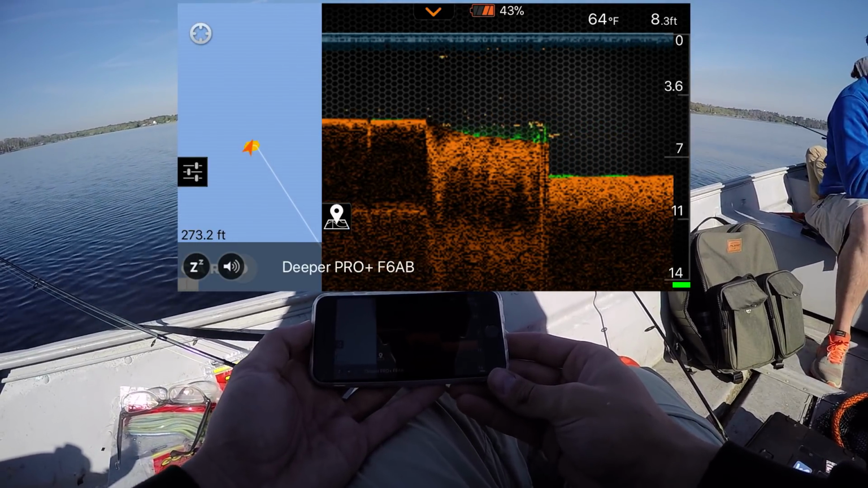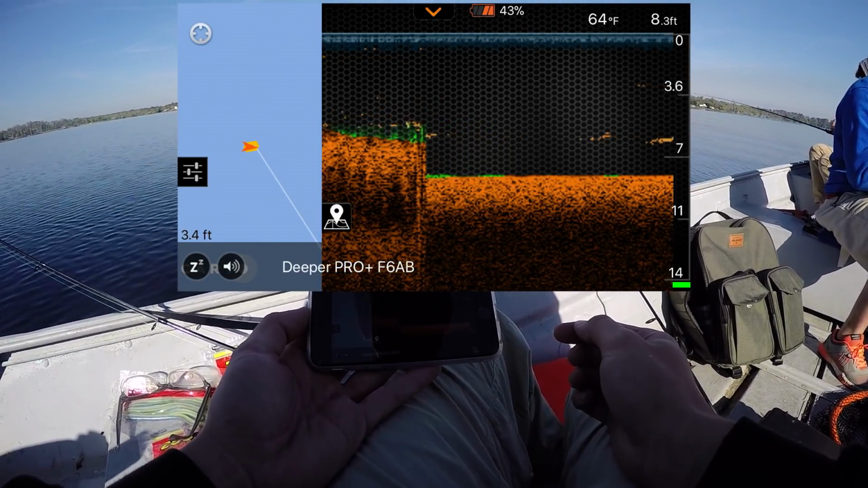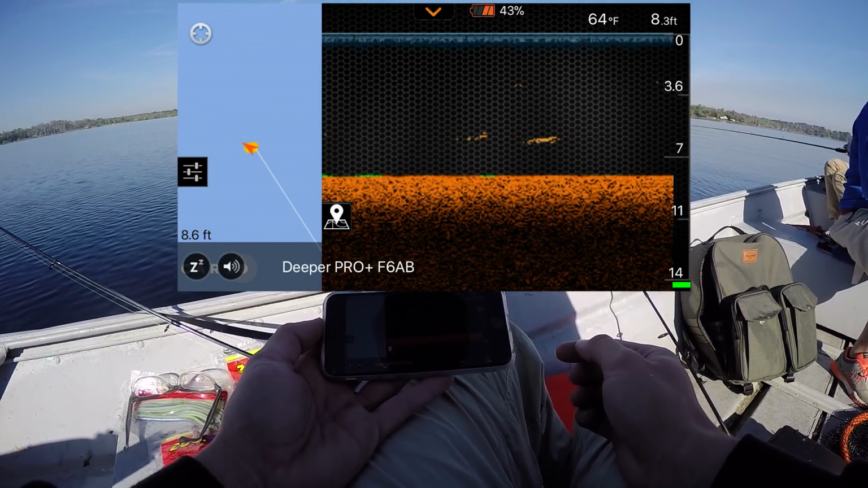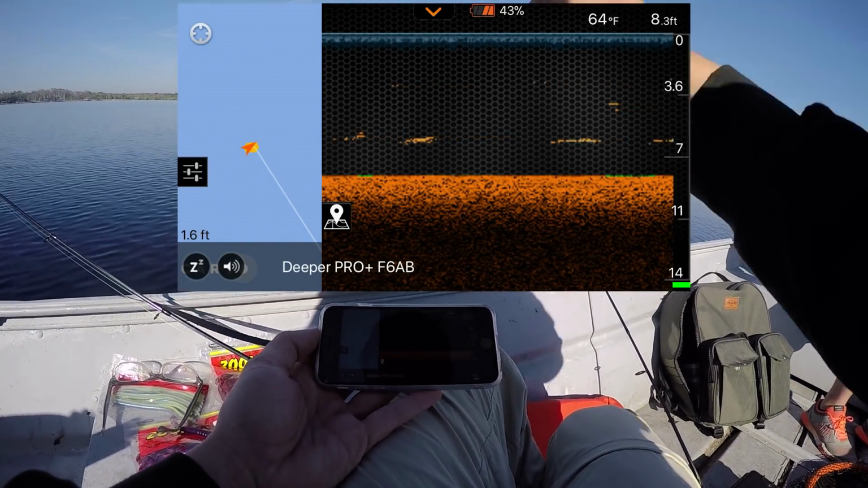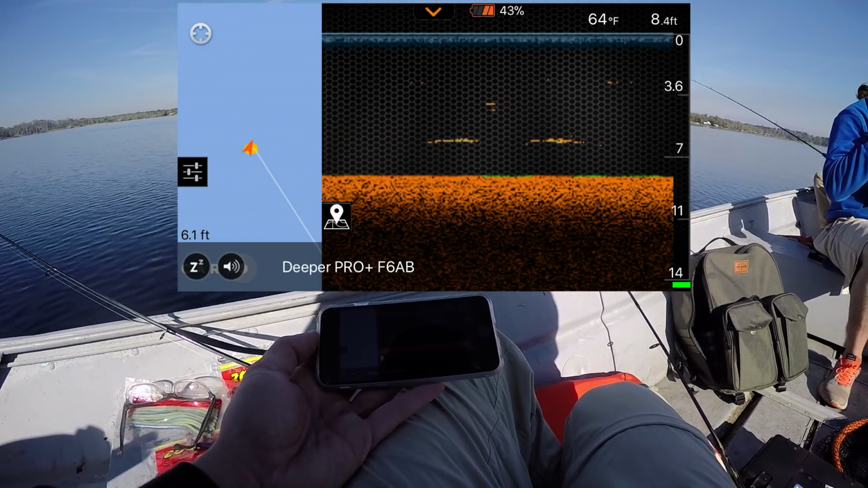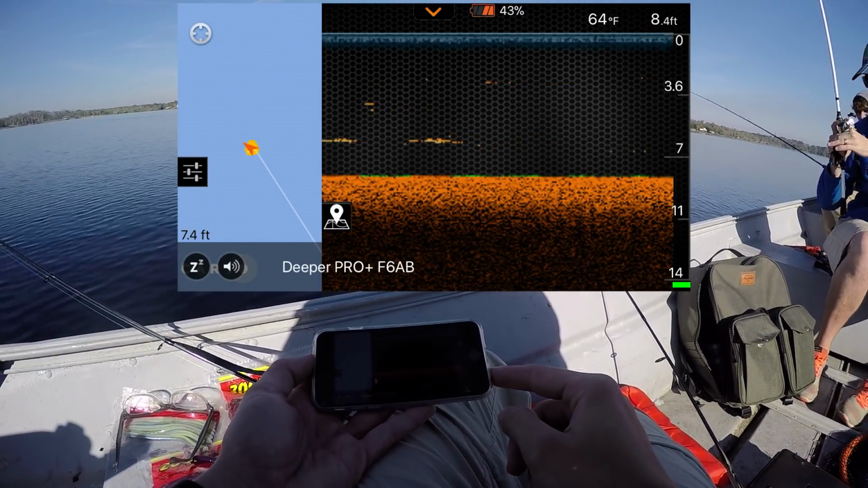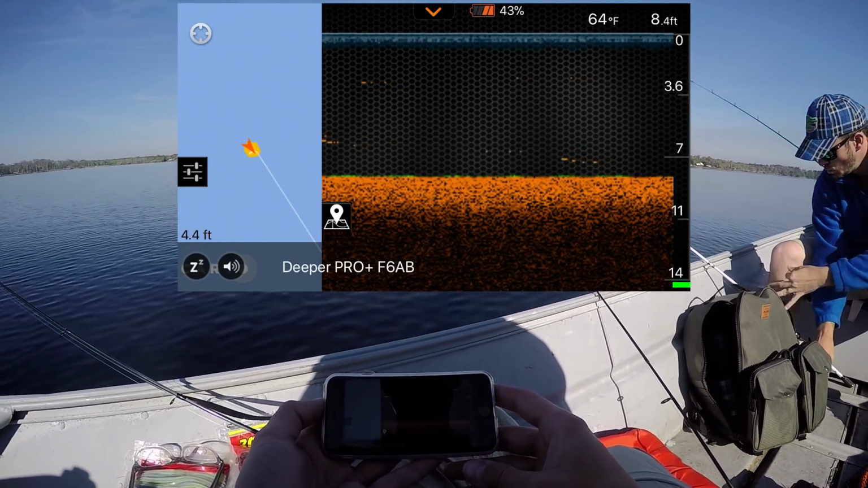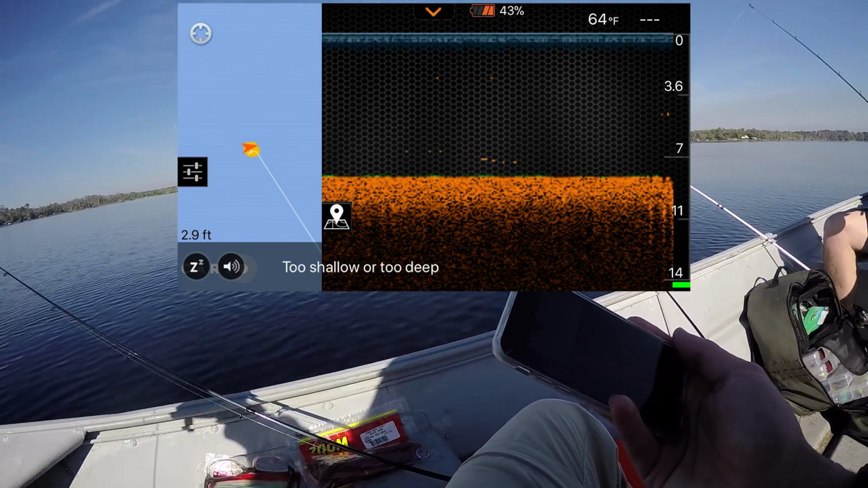Water's warmed up a little bit, actually. It's 64 degrees. We're in 8 foot of water. I am actually marking some fish there. I am marking a lot of fish right below us, at about 7 foot. No, seriously. Cast behind us. Let it sink. Yeah, I'm marking a bunch of stuff. Wow. That's kind of amazing. All right, well, I'm gonna throw a rattle trap and see. I'm gonna let it sink down and see if I can hook up.